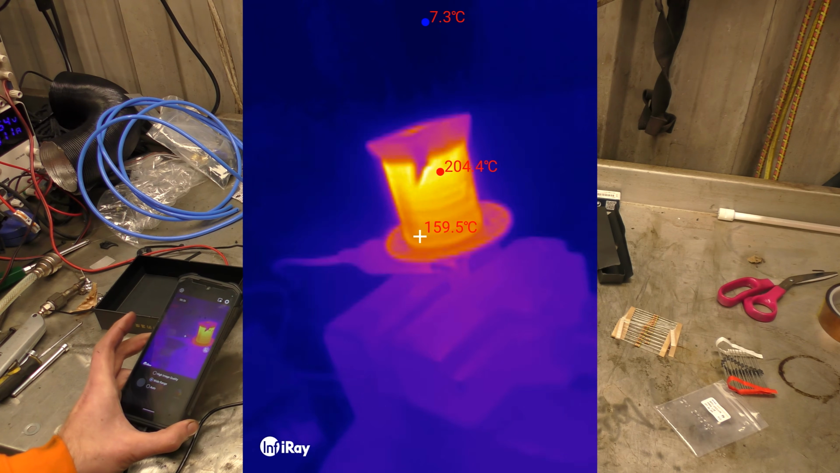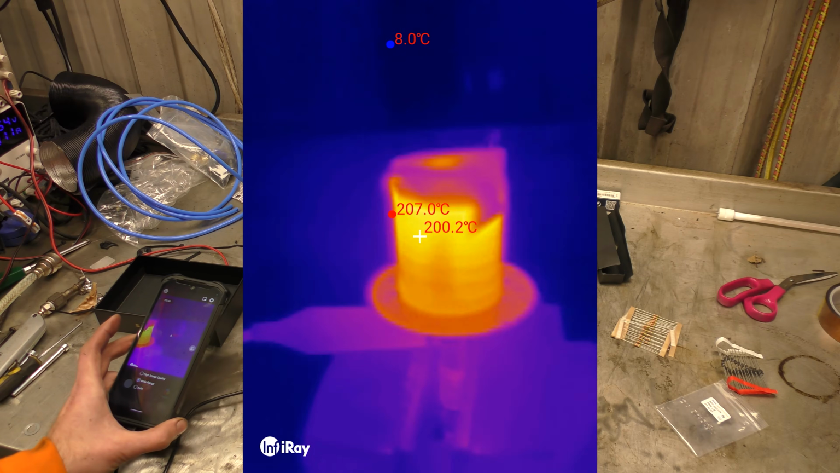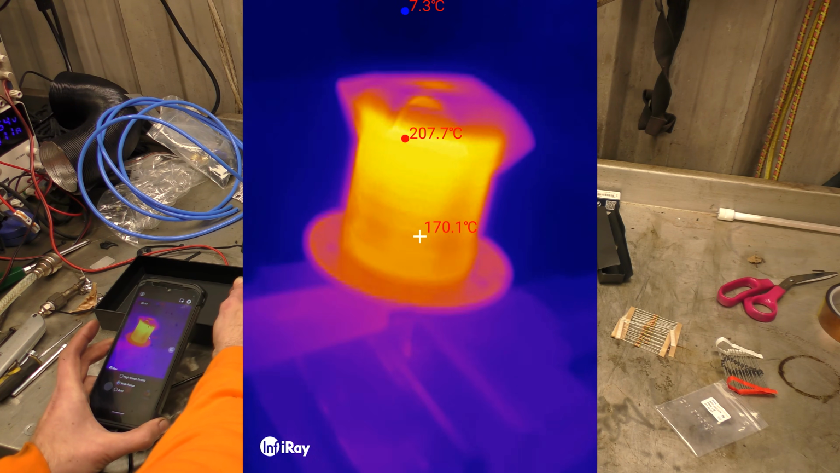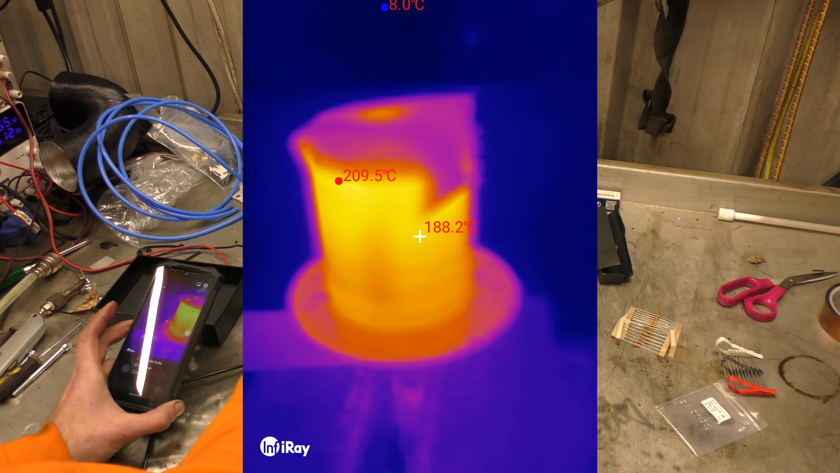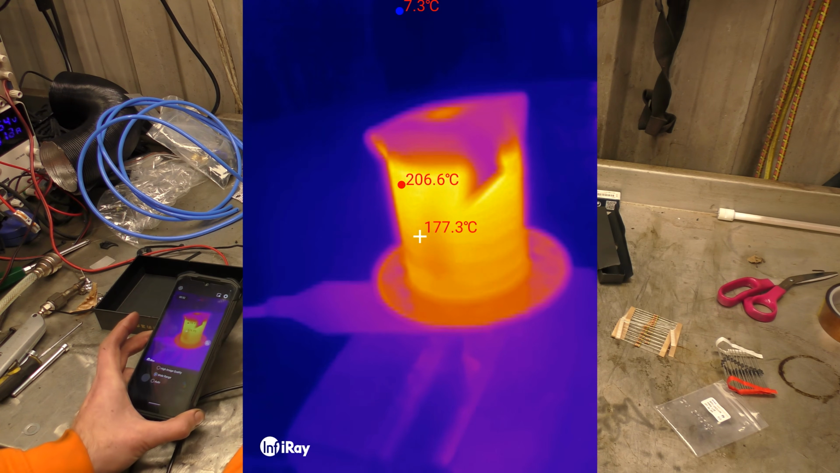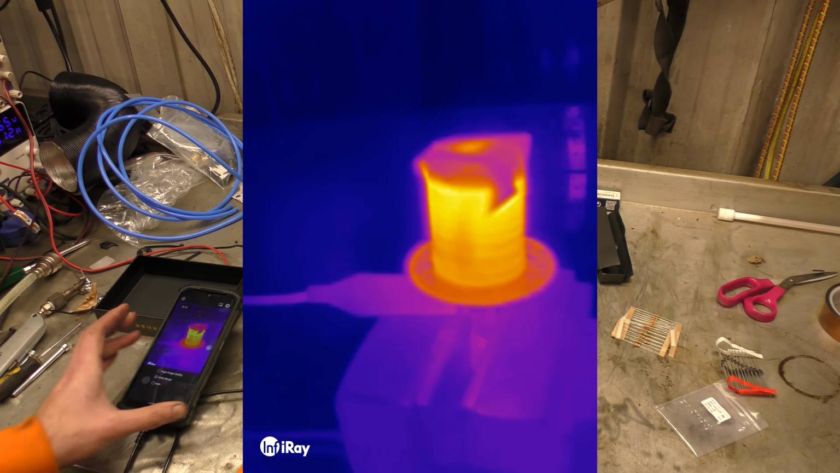Granted, this probably should be attached to a phone. It would make it a lot easier for me to see what I'm doing. Oh, it's hard to do when you're just moving the camera and looking at it. So this is the pure resolution of the P2. It appears to have, well, I think they both do, a much higher resolution.